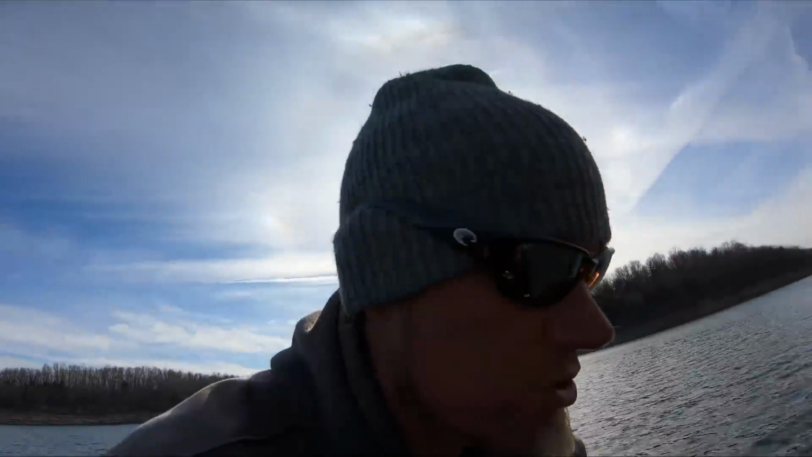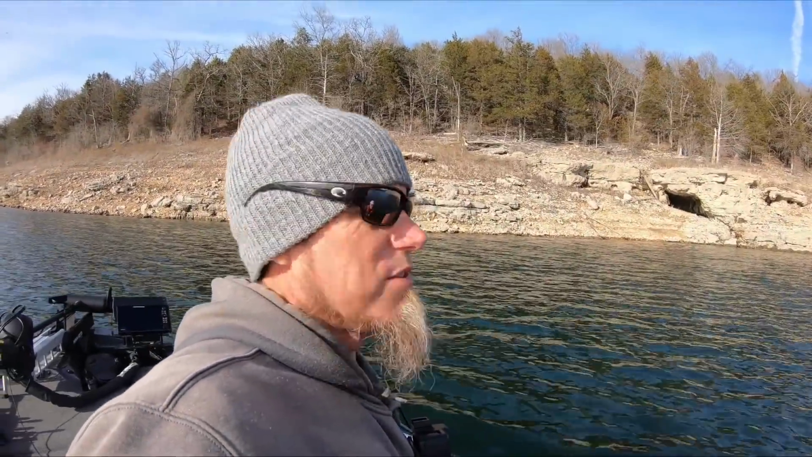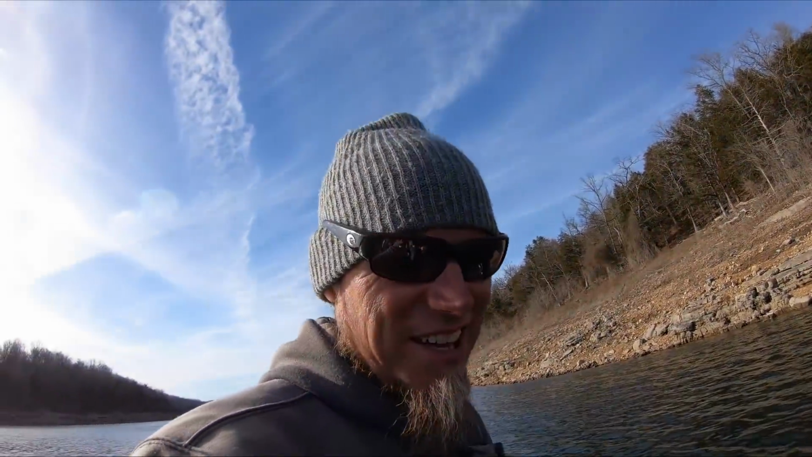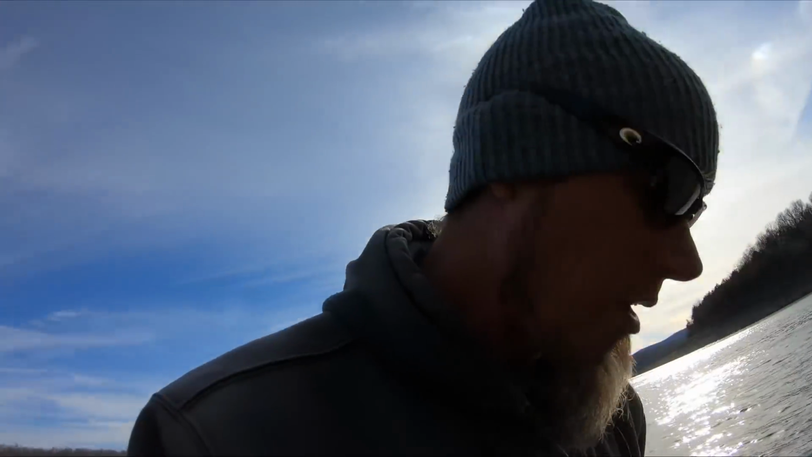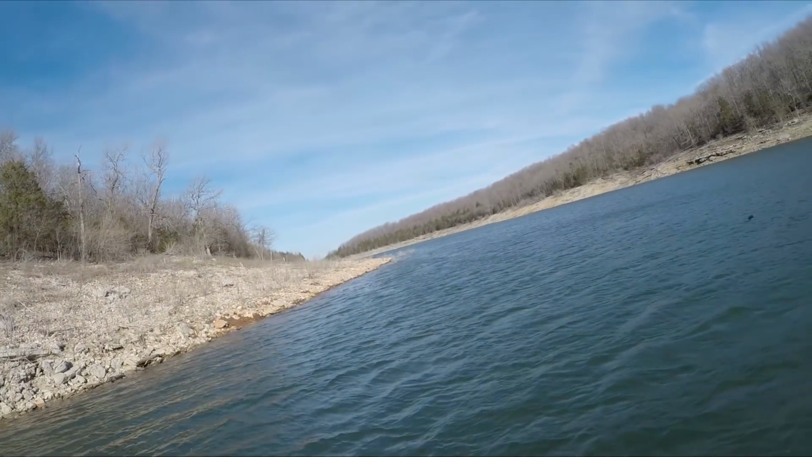We got a cave, folks. We got a cave. Possibly a Sasquatch living in that cave. Yeah, there's good signs. A lot of sightings. Cannot confirm or deny, but highly possible. That one was out right before I was bringing it in.